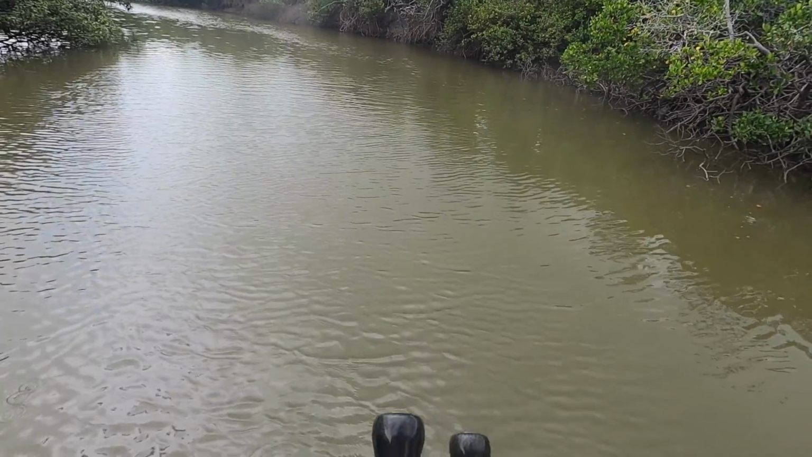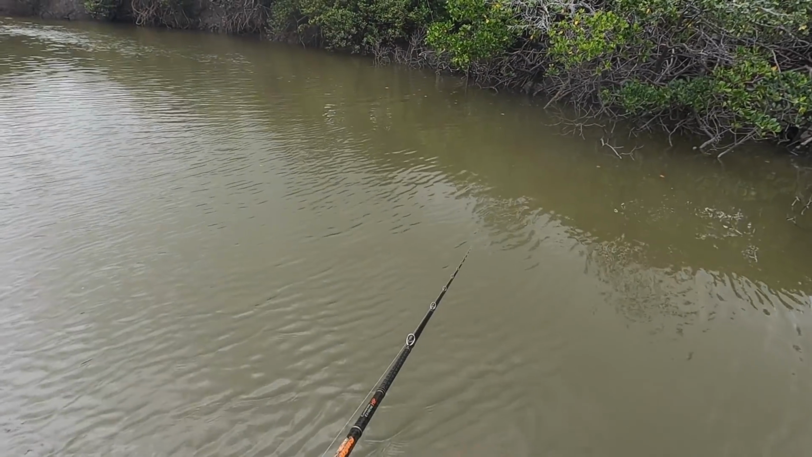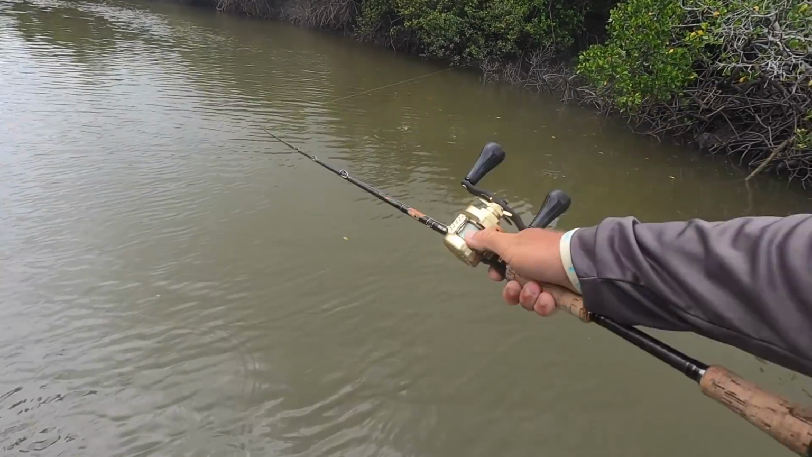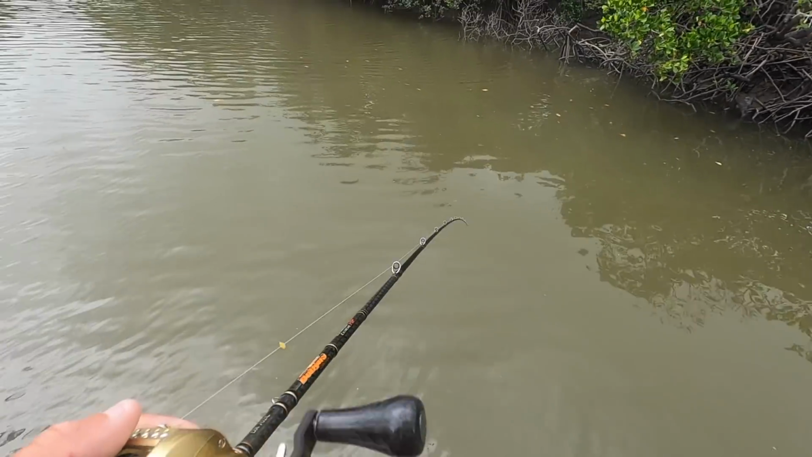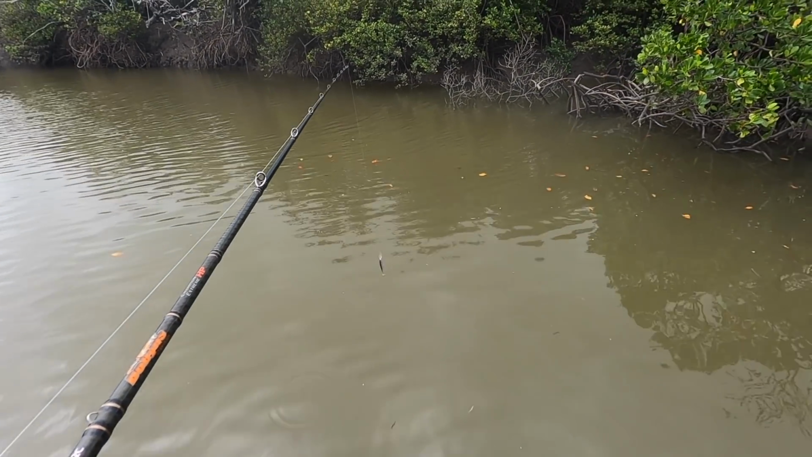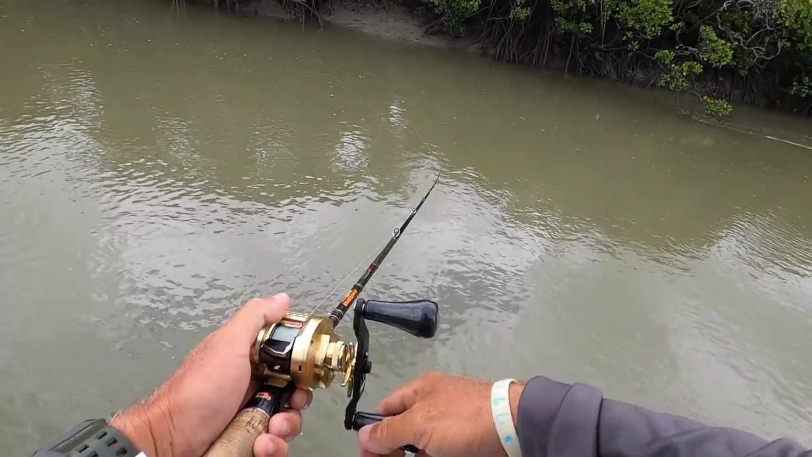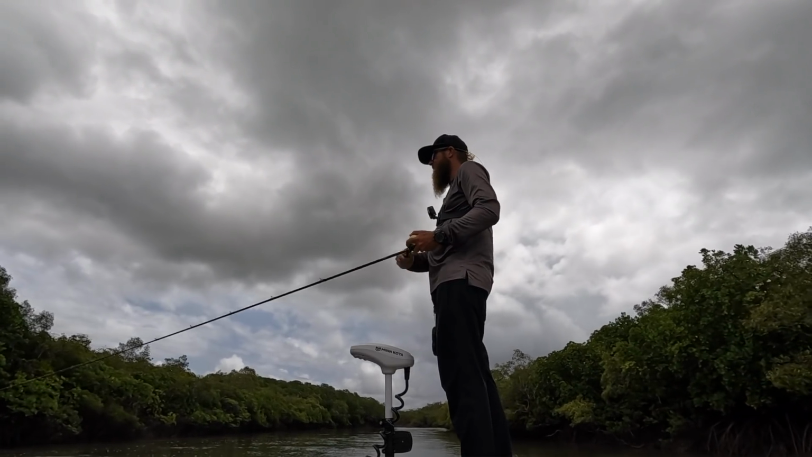This creek's only good for pikeys. It doesn't even have a cod in it. As soon as I go to cast, the mozzie goes in my ear. Let's get out of this one, eh? And we'll go up next one. Come on. Definitely would have thought there'd be a barra in there.